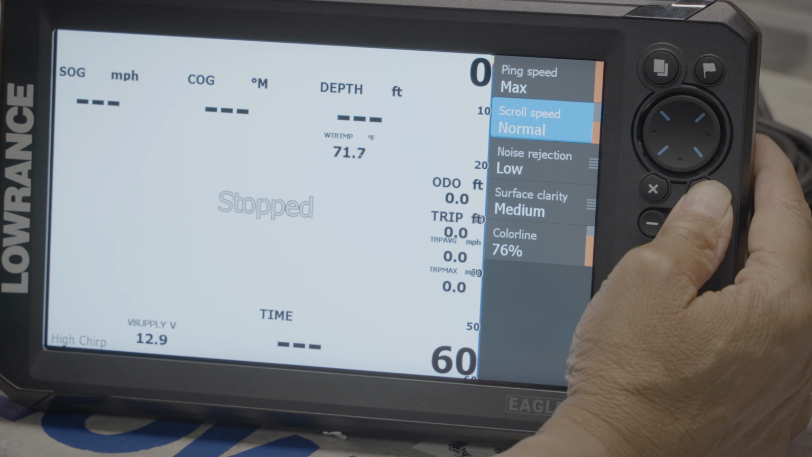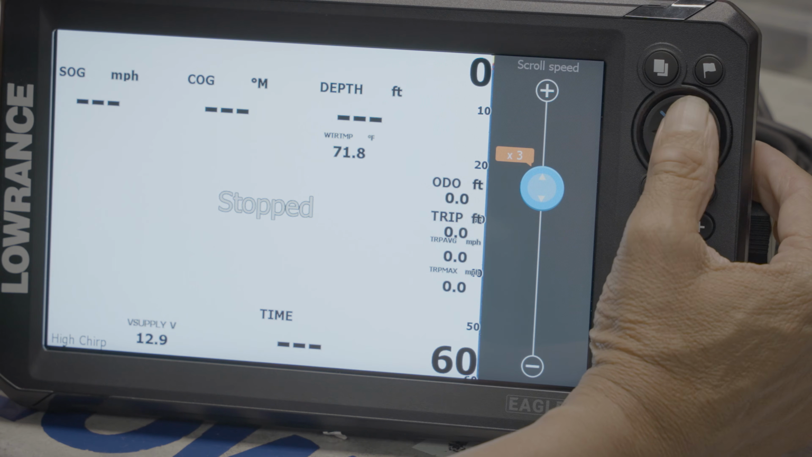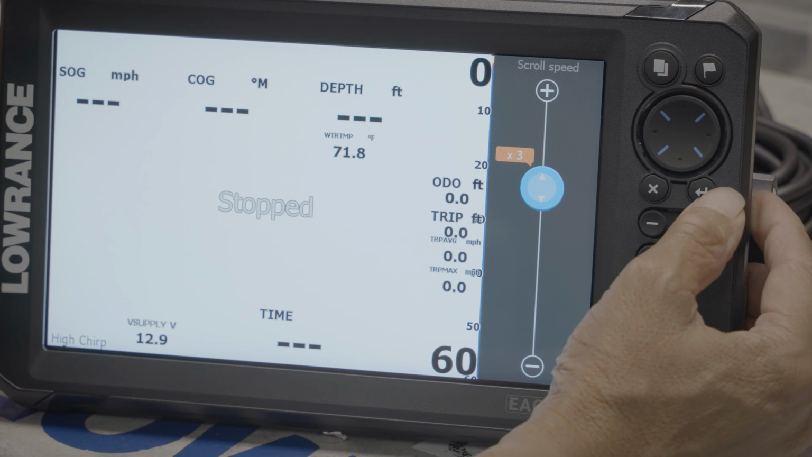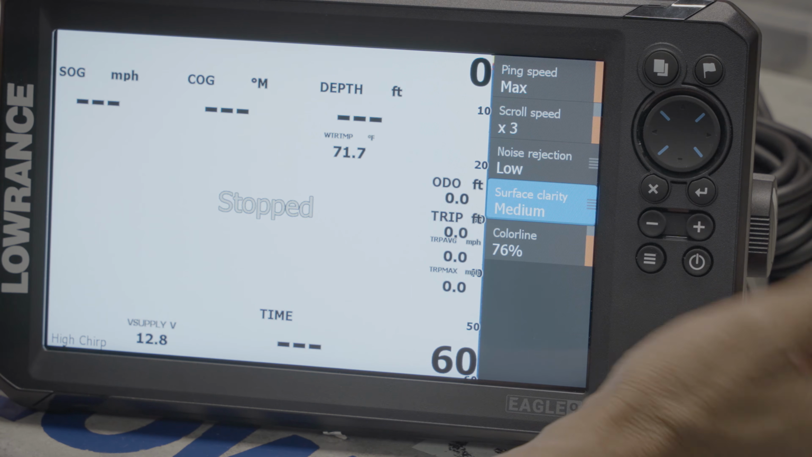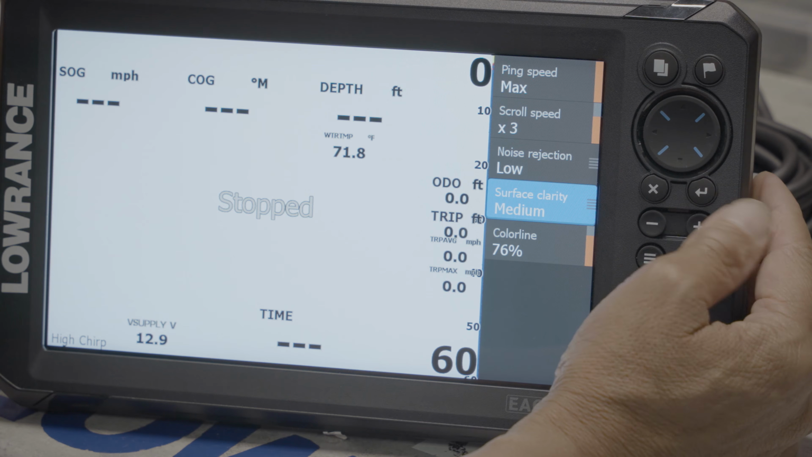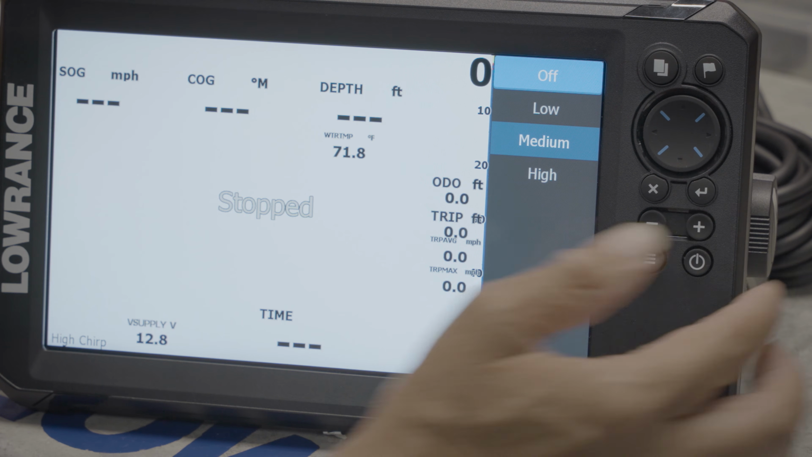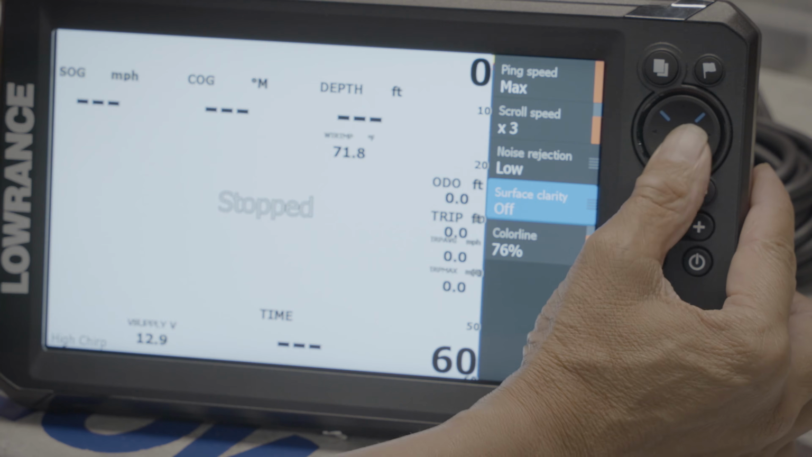Scroll speed, we want it up 3 times so it doesn't cut out at higher speed. So 1, 2 is 3 times quicker on the scroll. Enter. We go down to surface clarity. We turn it off. Enter. Turn off. I don't want the top filter, so I want more power going down on the sonar. We press enter. Exit. Exit.